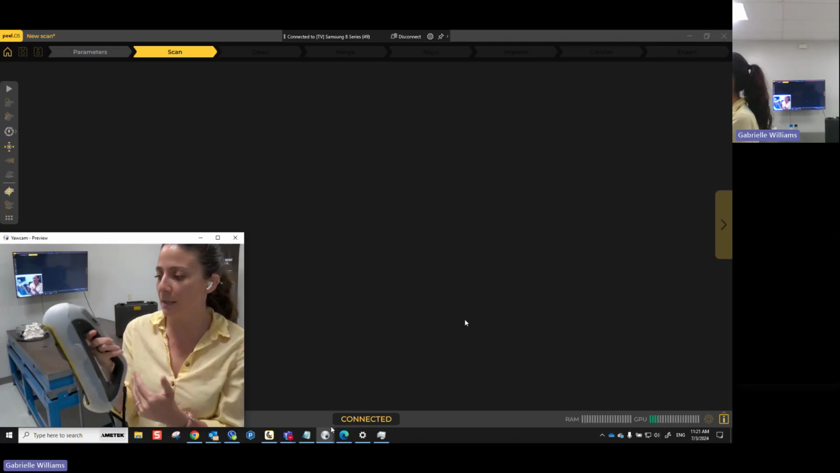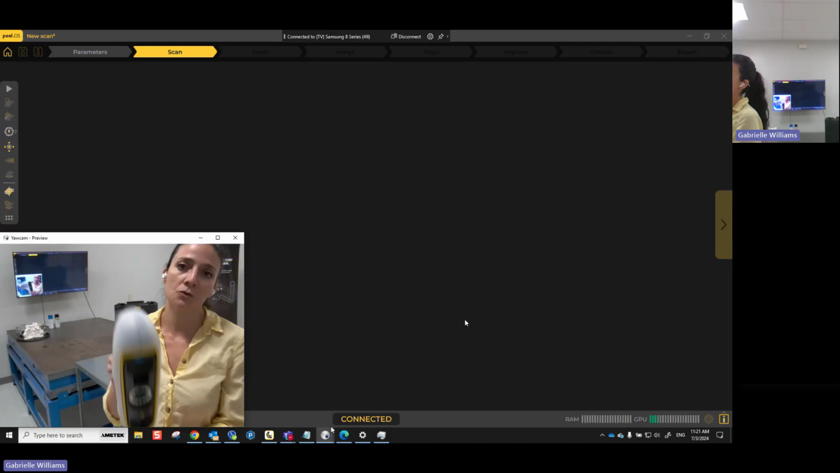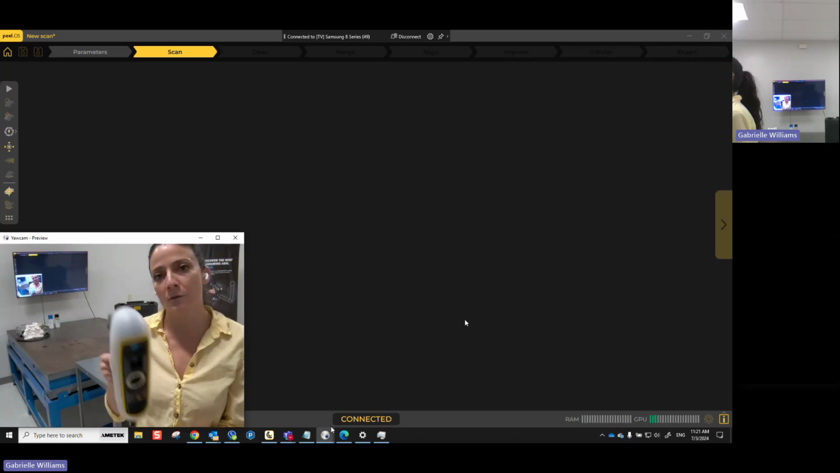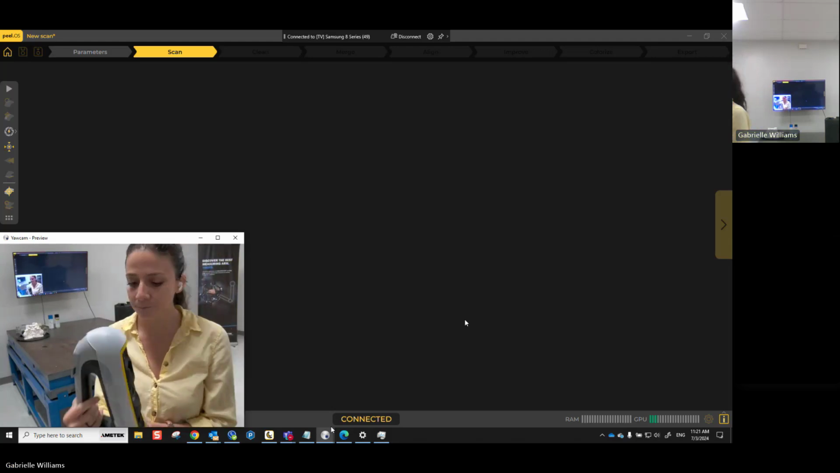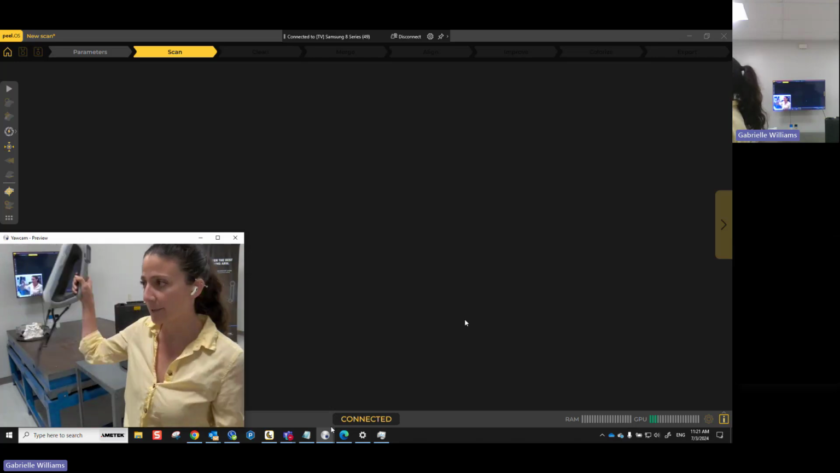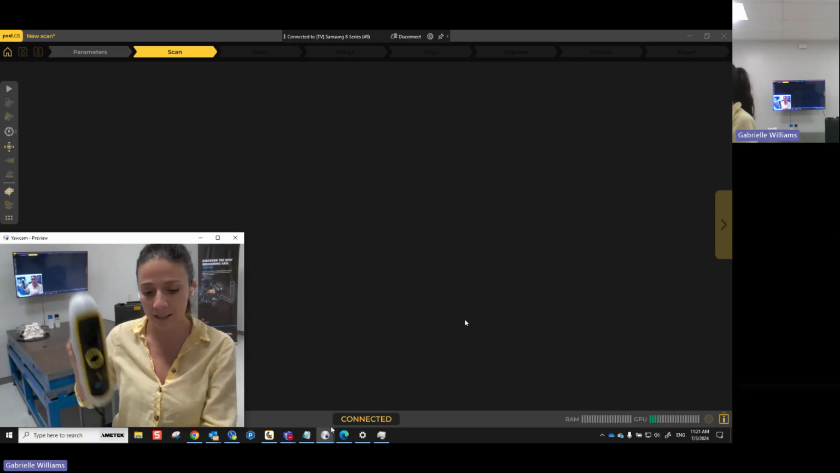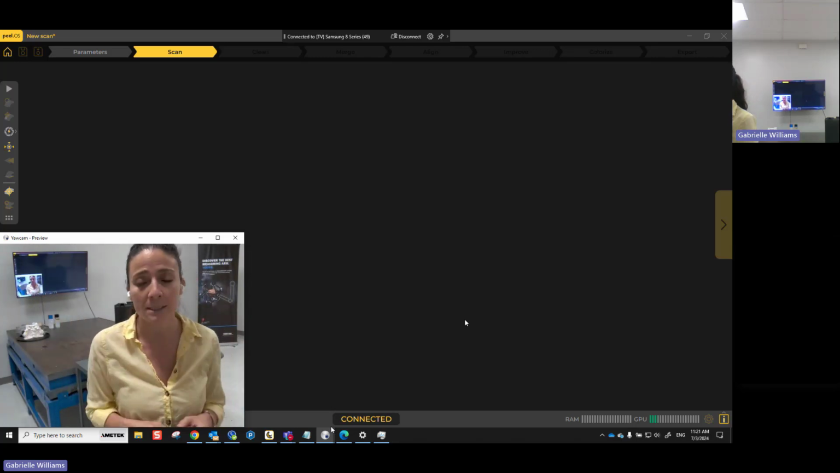And along with that, the scanner will also vibrate whenever you're a little too close to the part that you're scanning or whenever you're too far from the part. Or if you've lost tracking altogether. Maybe you were scanning something and then you just went really quickly somewhere else and it can't figure out where the part is because you're not scanning the part anymore. It'll also vibrate to let you know.